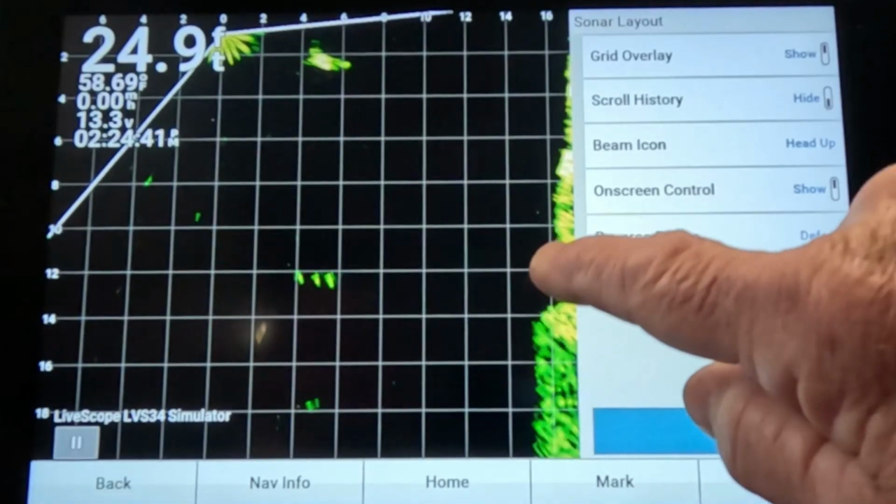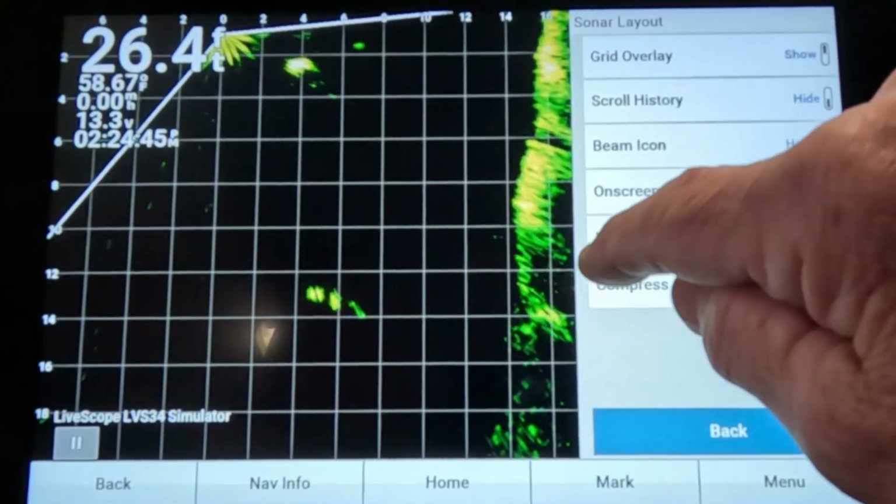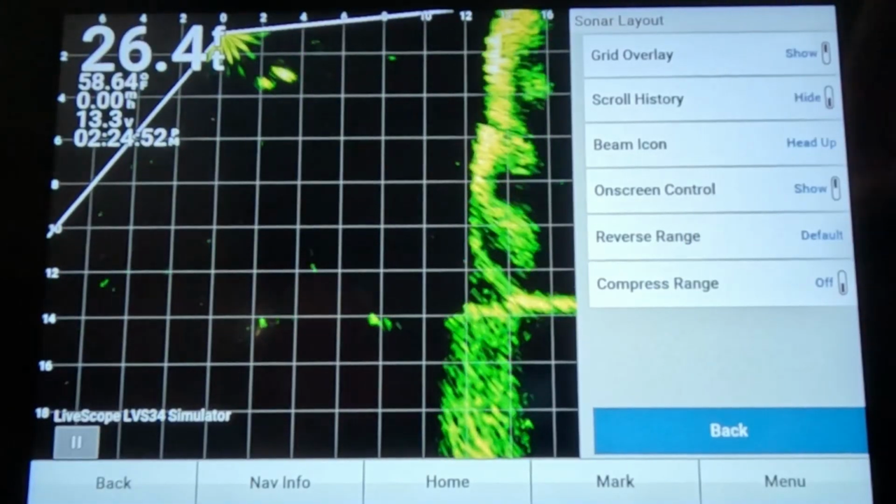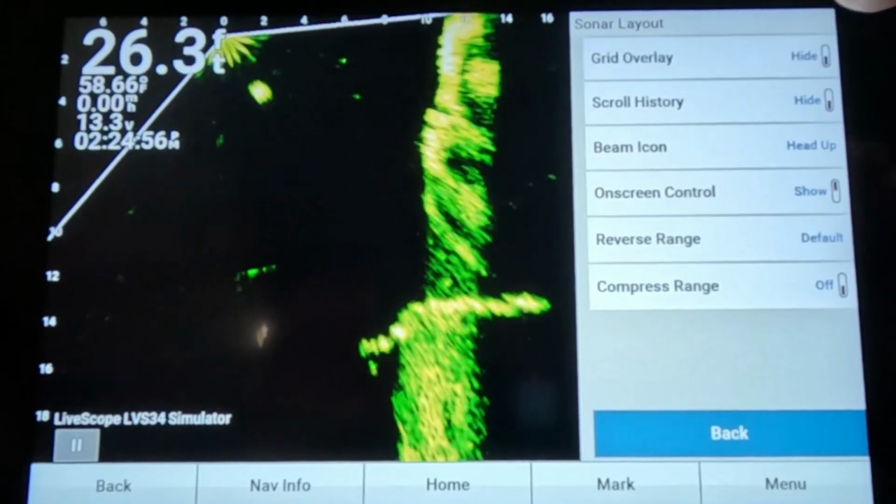On layout, this grid overlay you're seeing right here, I don't like that thing. A lot of people like it. They think they can tell what size the fish is by the squares right there. After you learn how to use the thing, you'll learn how to tell how big the fish are without it. So I turned that thing off.